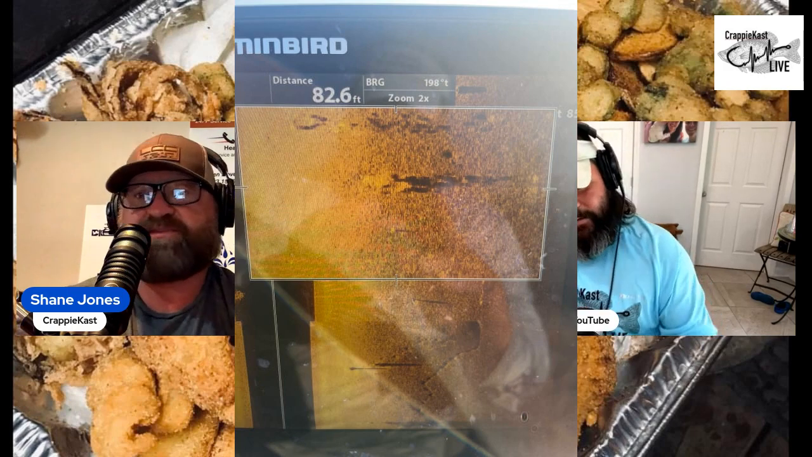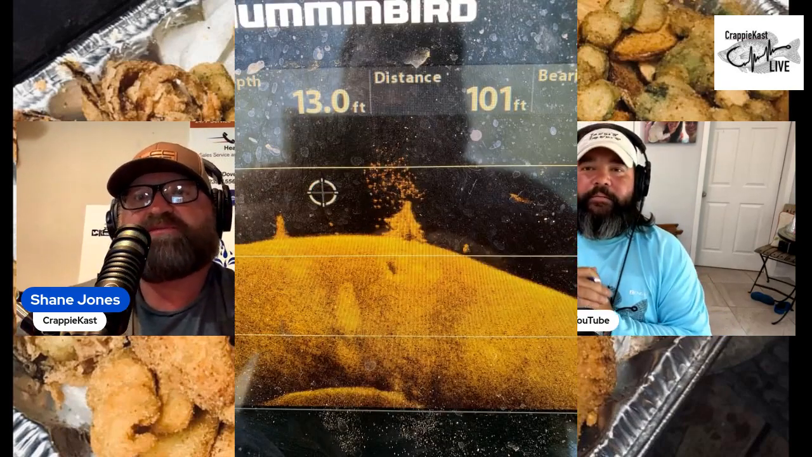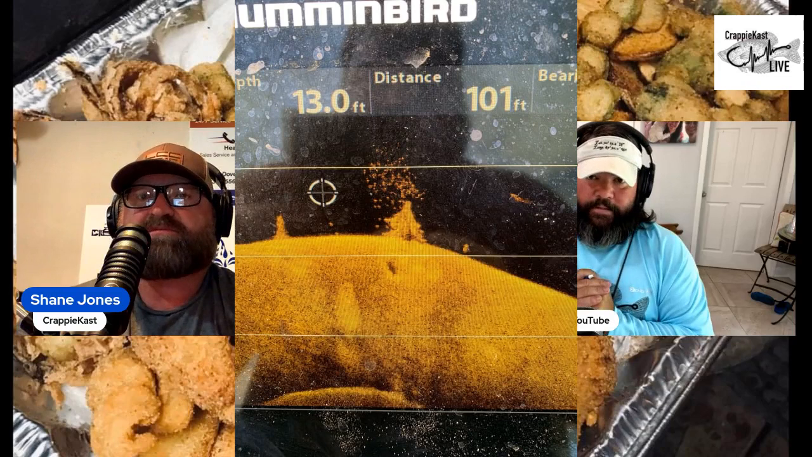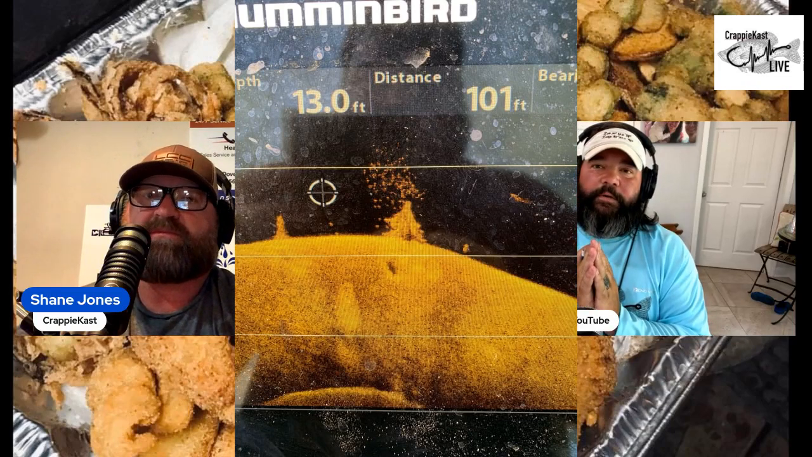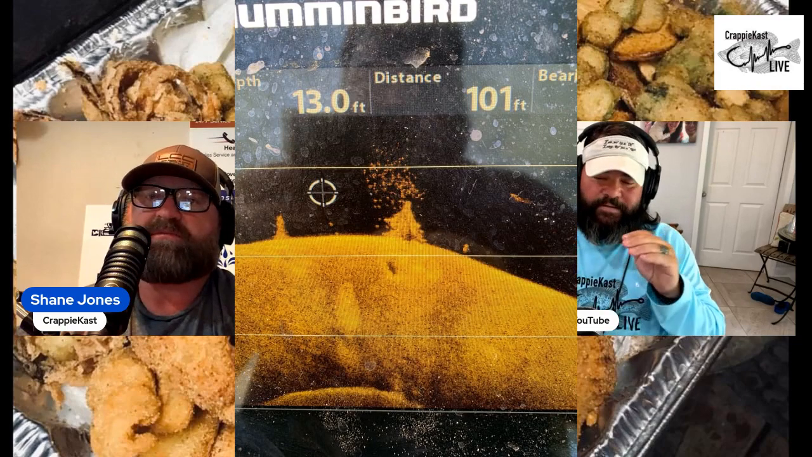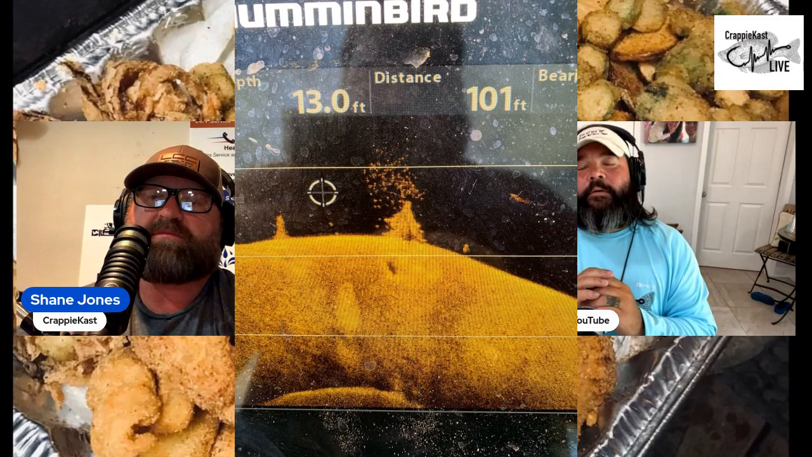Yeah, let's see. There's a down imaging picture right here, John. There it is, right there. There you go. That down image is a smaller cone. It's looking right dead below the boat. It's going to give you more detail. It's just taking a finer snapshot of what's below the boat.